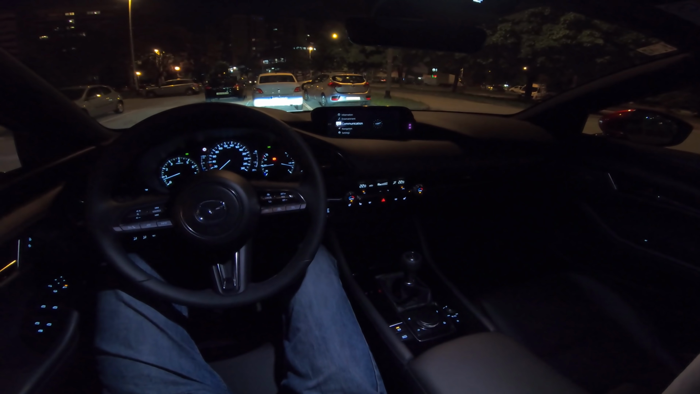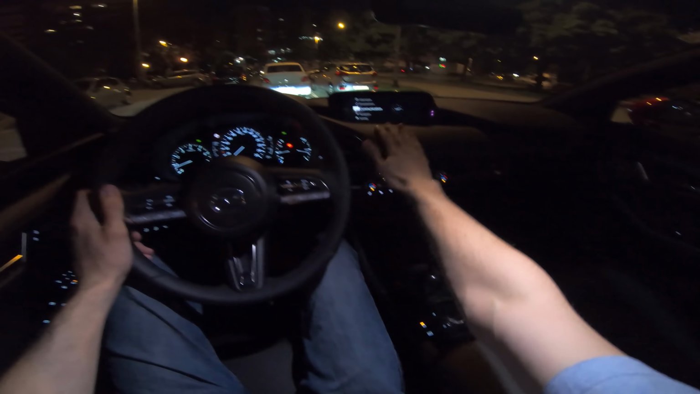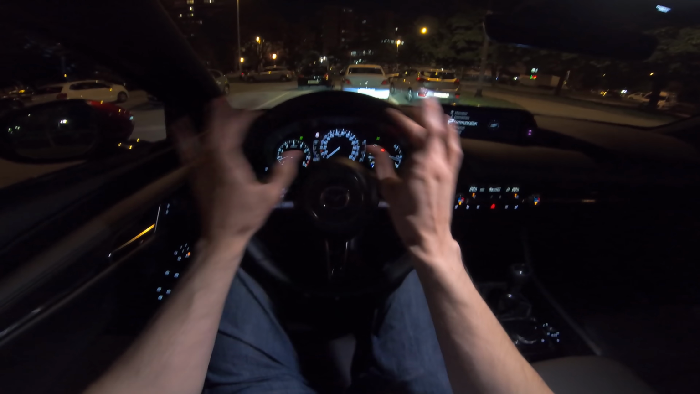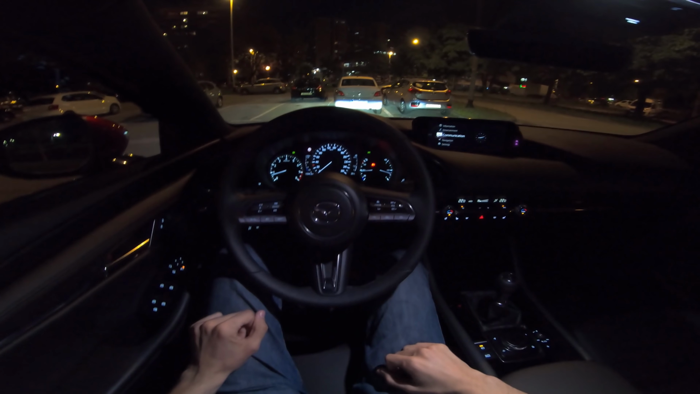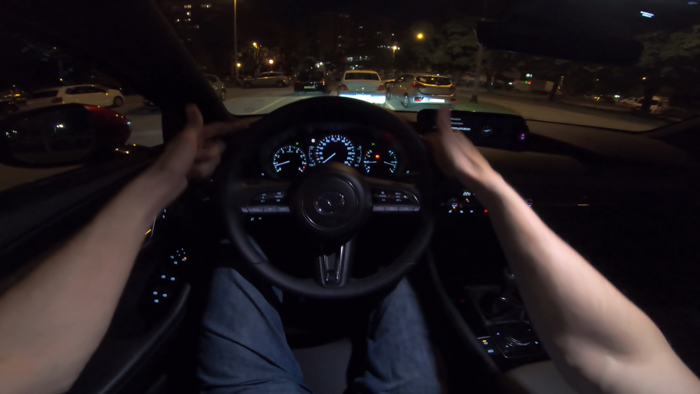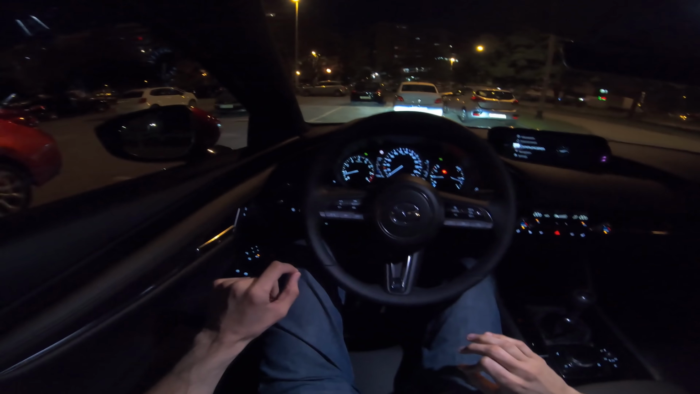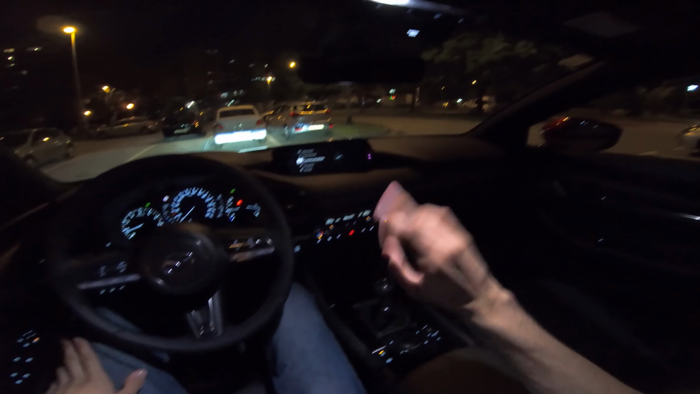Look at this, lights on. Everything is nice, soft, AC, few buttons, really nice layout. And here a 7-inch TFT screen for the digital cockpit. The rest are analog needles. Perfect. The only thing I think it's missing is maybe a little bit of ambient light where you can change a few colors, but that's it. Okay, let's hit the road and start driving.